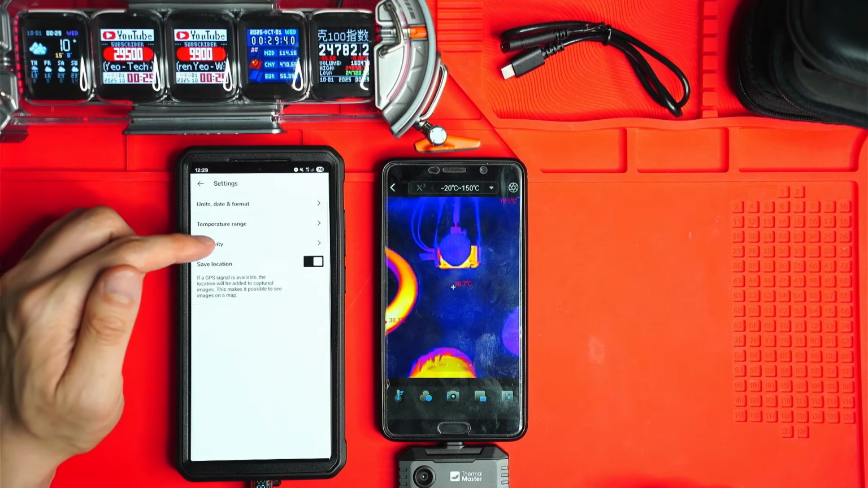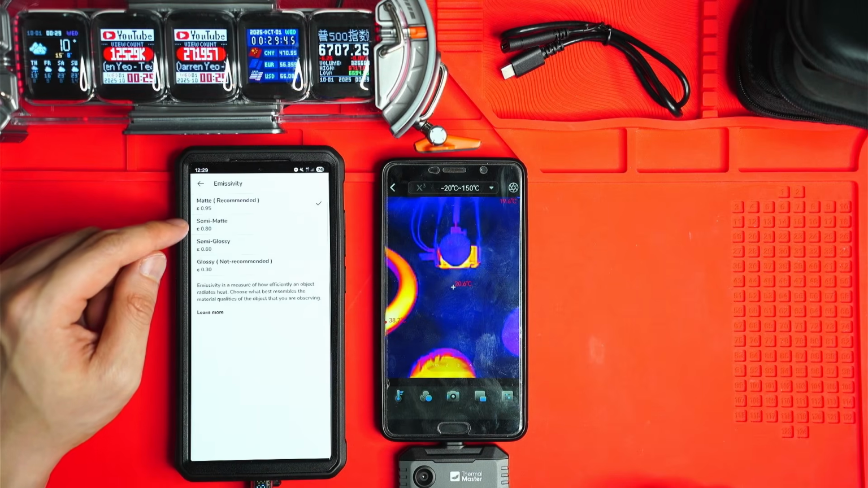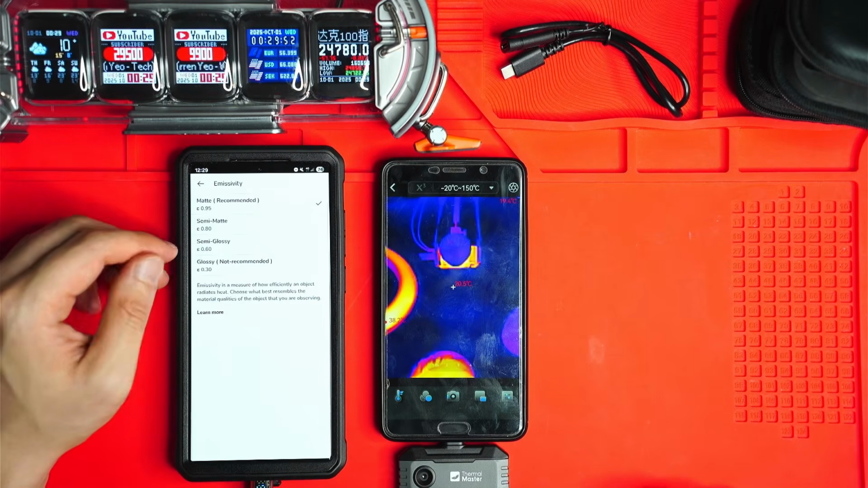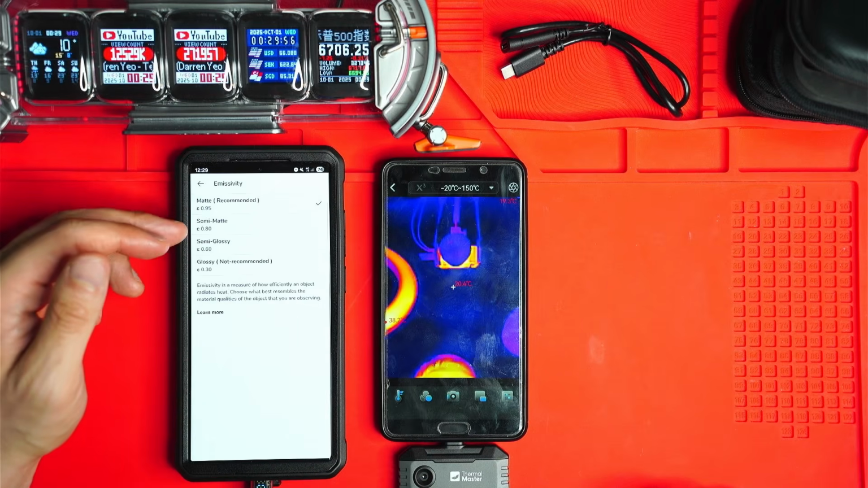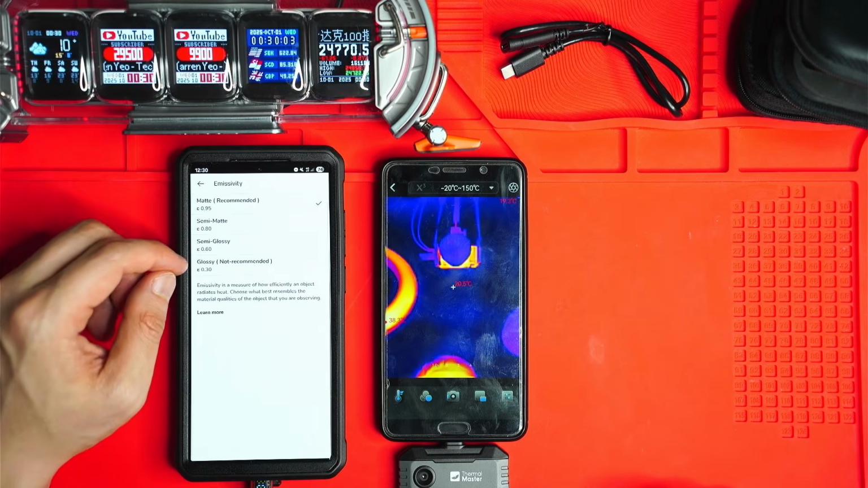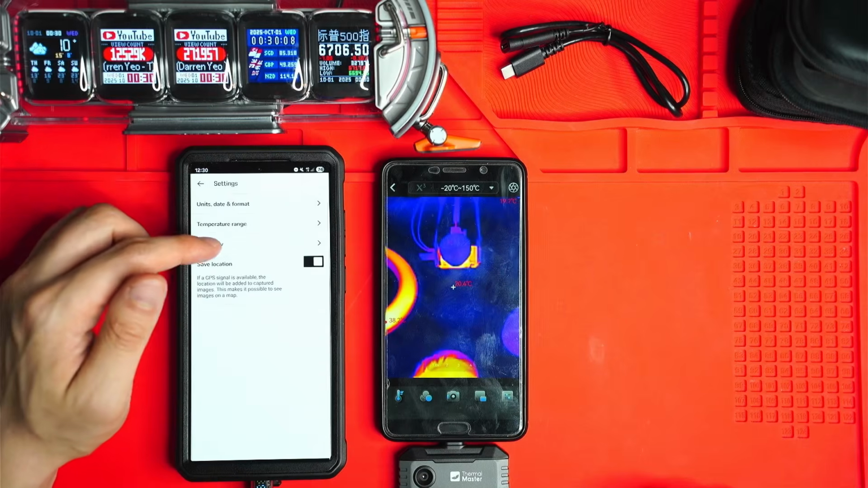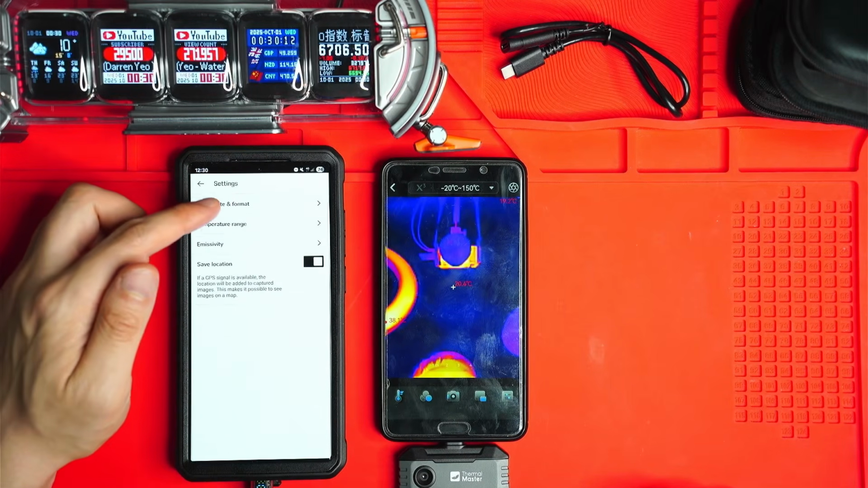So if you go to settings, you can go into the emissivity, and there are a few options you can select. So there's matte, semi-matte, semi-glossy, and glossy. Unfortunately, there's no way for me to add in a custom emissivity, which I think is really important, because there's various different emissivity values for different things you're measuring. So copper, brass, for instance, that's going to have quite a low emissivity, I believe. So I find that a bit annoying. I think that might be something FLIR will implement in the future. It could be a software related thing.